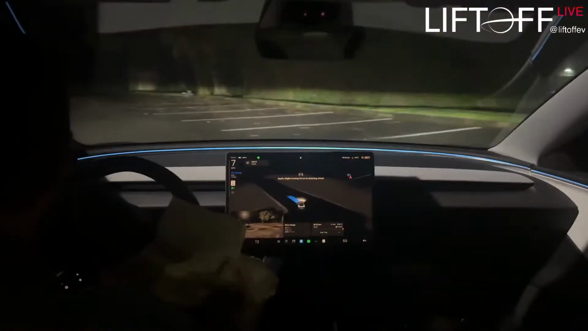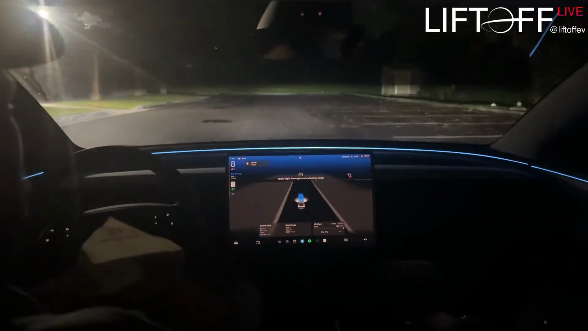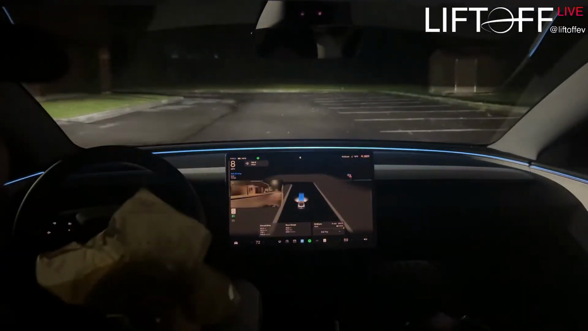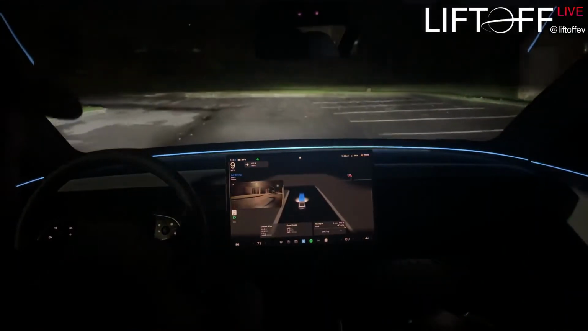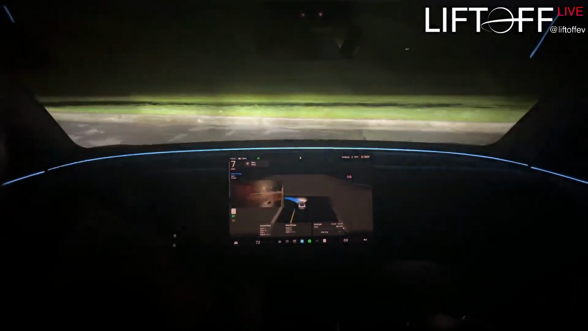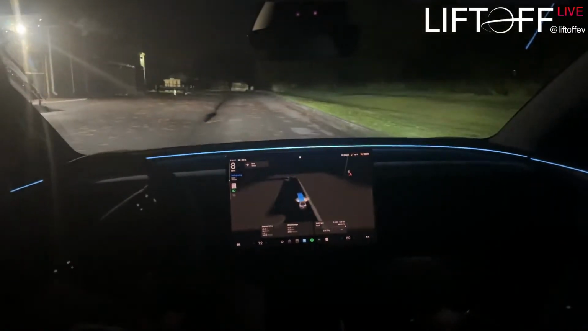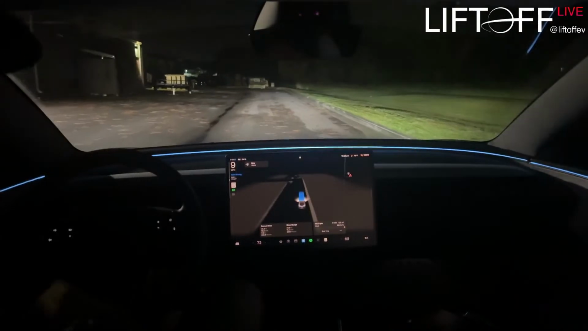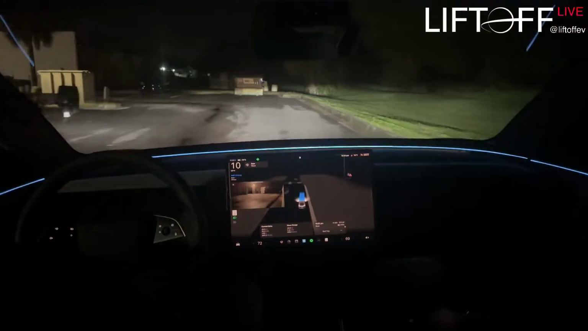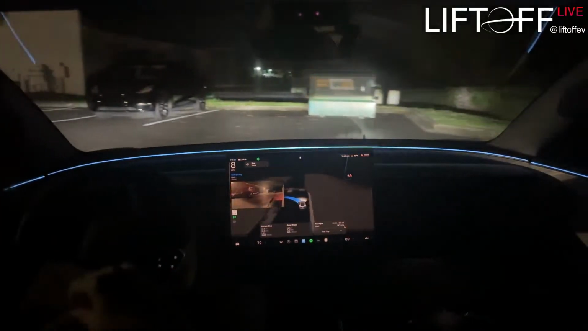Trying not to get taco cheese all over my wife's seats. That's not good. Apply a slight turning force to steering wheel. I guess it didn't like that I was looking at my food. Oh man, this taco might be too messy to eat in the dark. Here we go. Is this lap number 2? Woo!